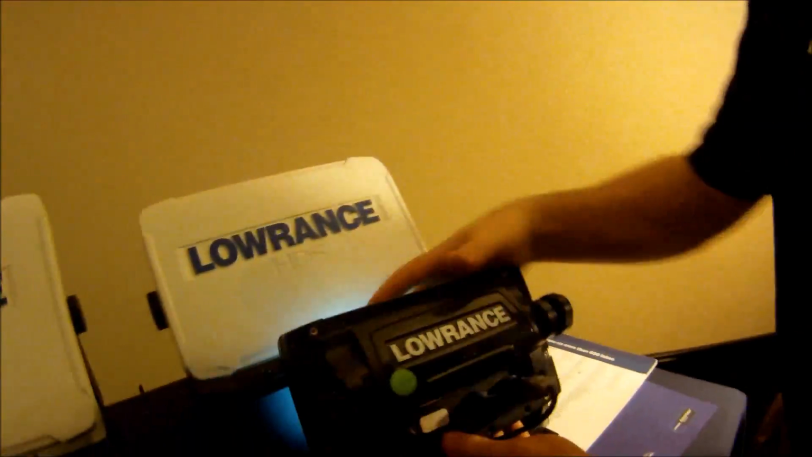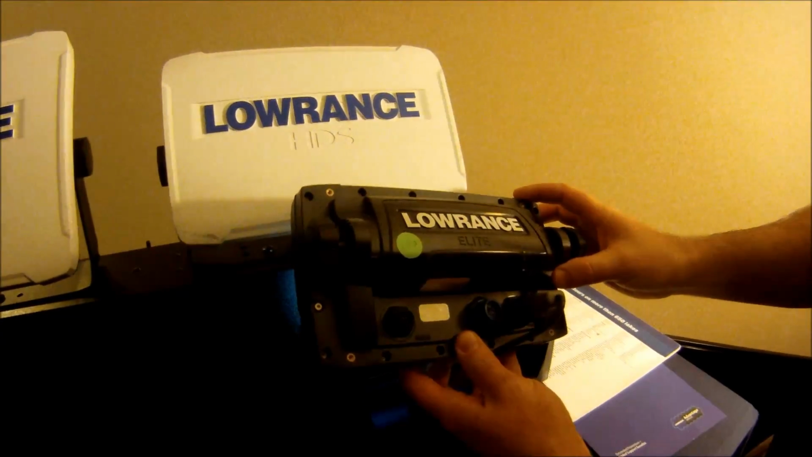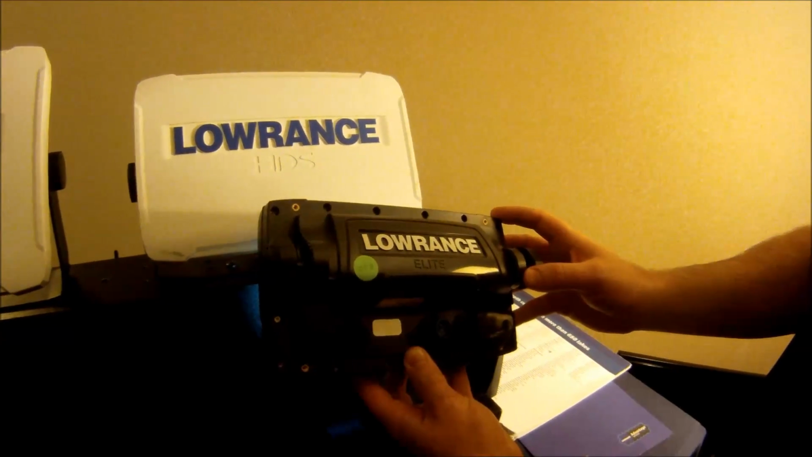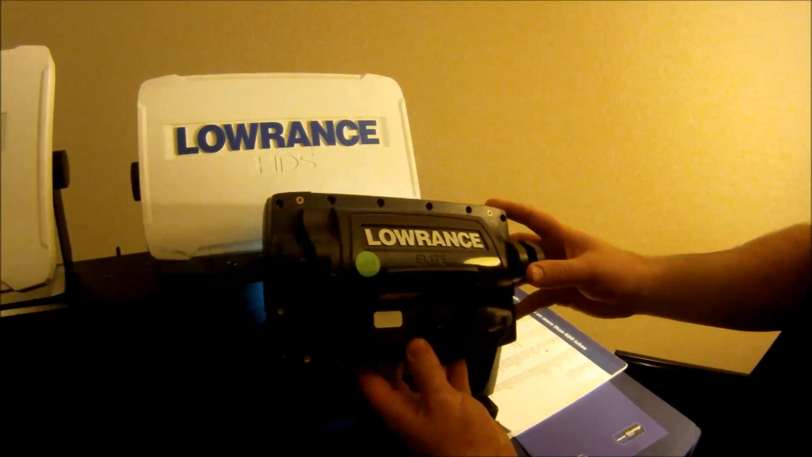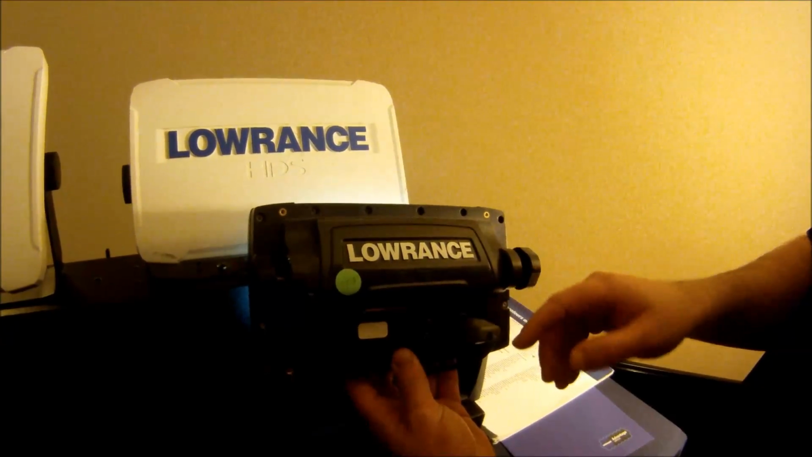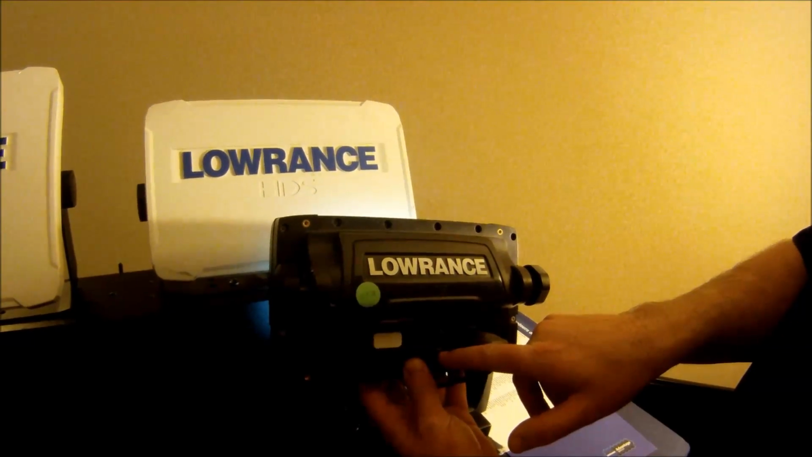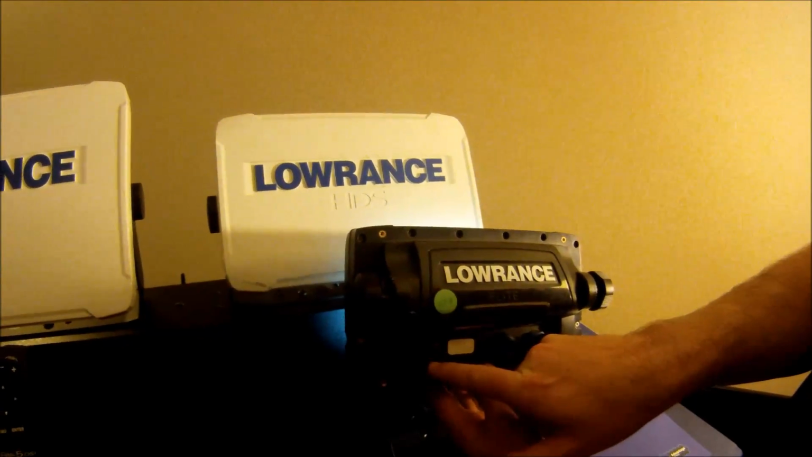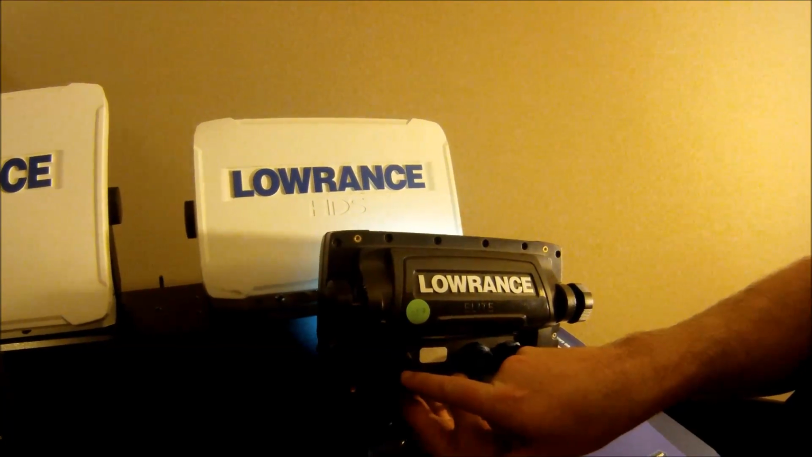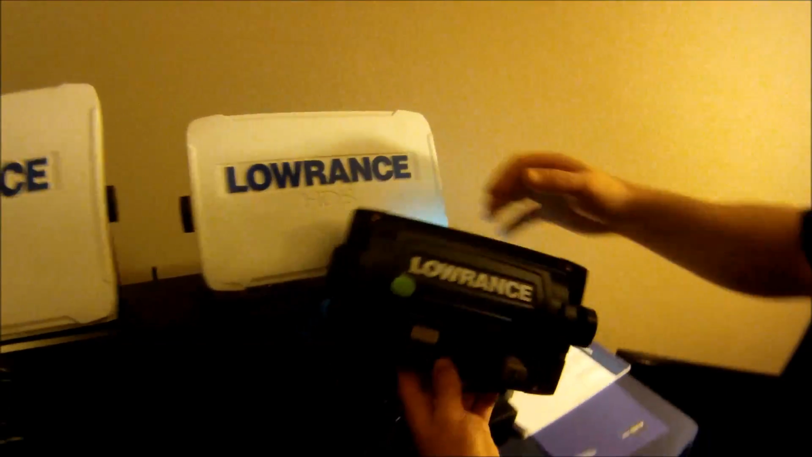These connectors, if we get the light, are the same as what you'll find on the back of an HDS. This is an Elite family, but it has the same connector scheme as the HDS series. So you can see this connector right here is the blue power connector used in HDS. This is the blue transducer connector, same as used in the HDS, and that is a standard NMEA 2000. So that's the industry standard micro-C NMEA 2000 connector right there in the back of an Elite. That's new for the Elite family as well.